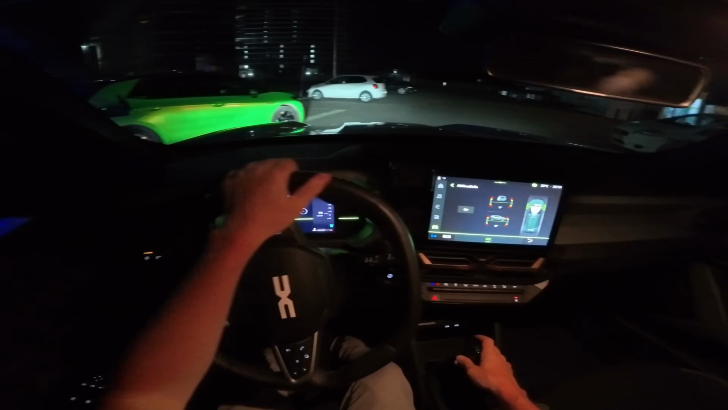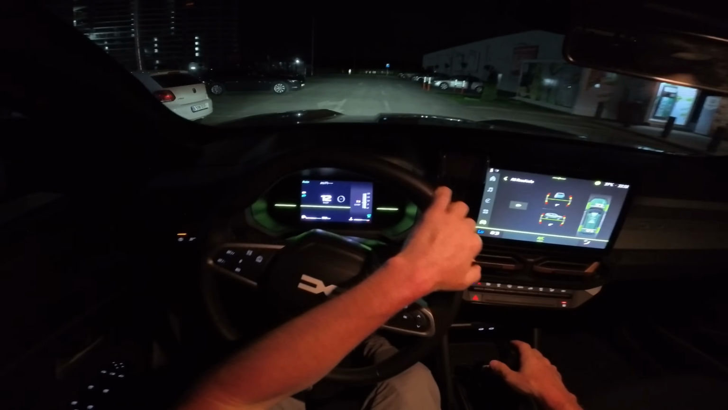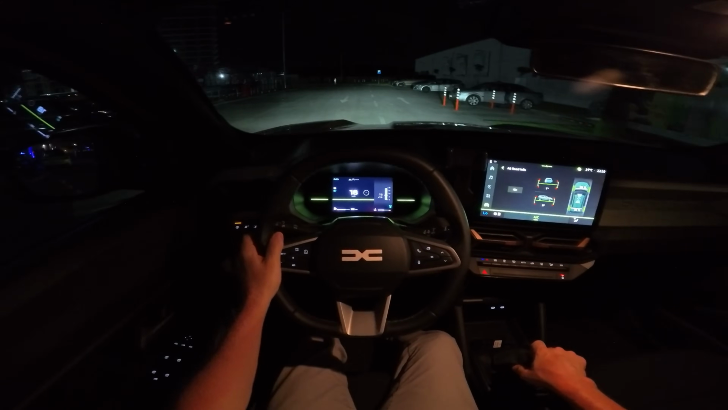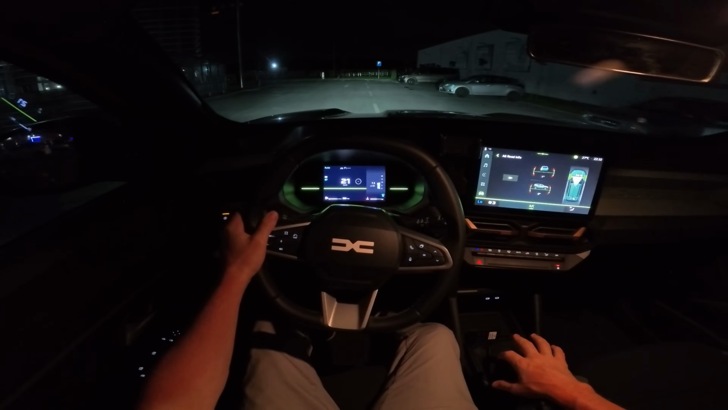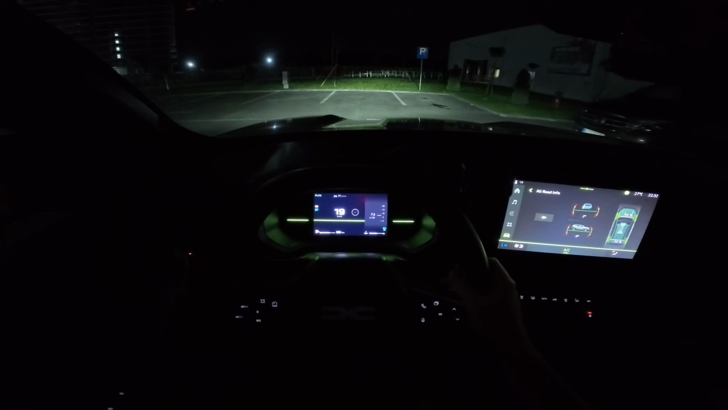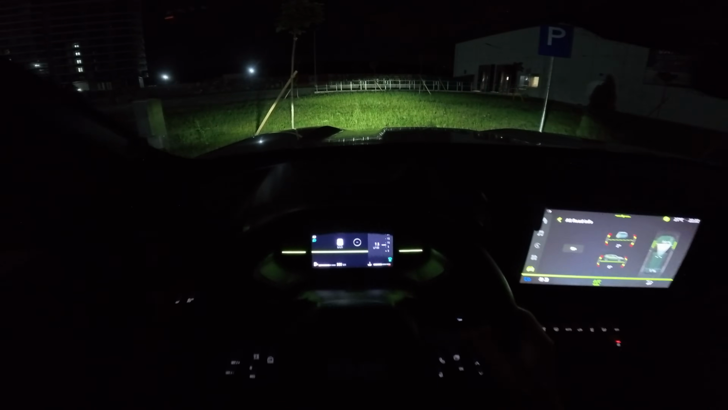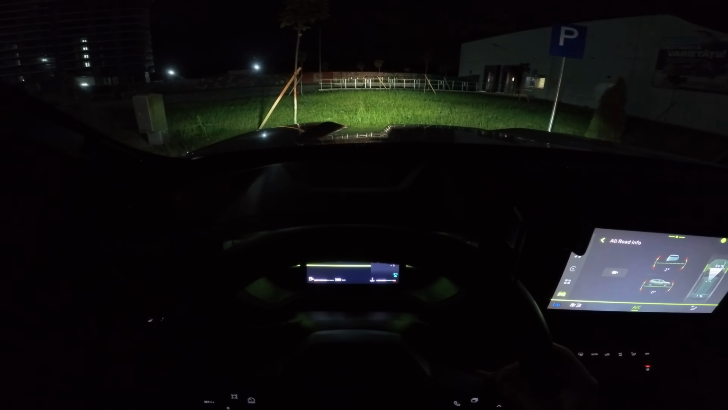Yeah, look at this color, green color. Interesting. Now we find a place here. Now I can test it out. Yeah, let me close this light. Look at this. This is the low beam, sorry. And this is the high beam with a little bit of yellow.